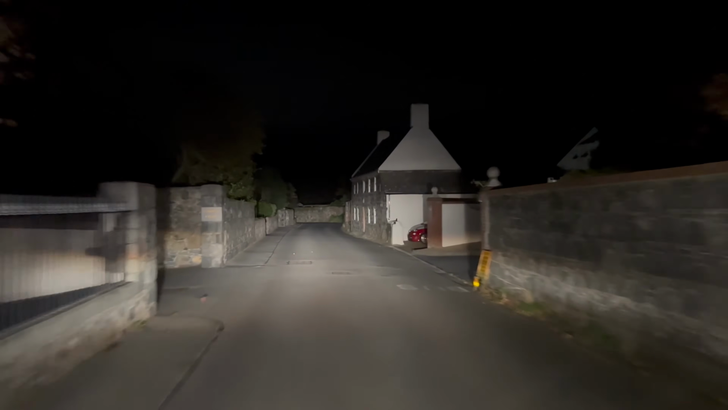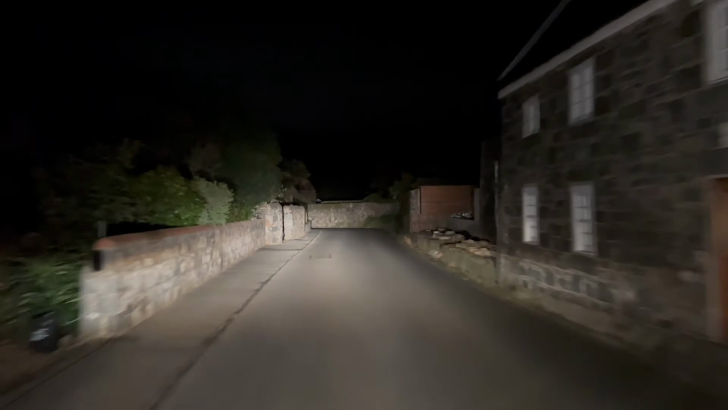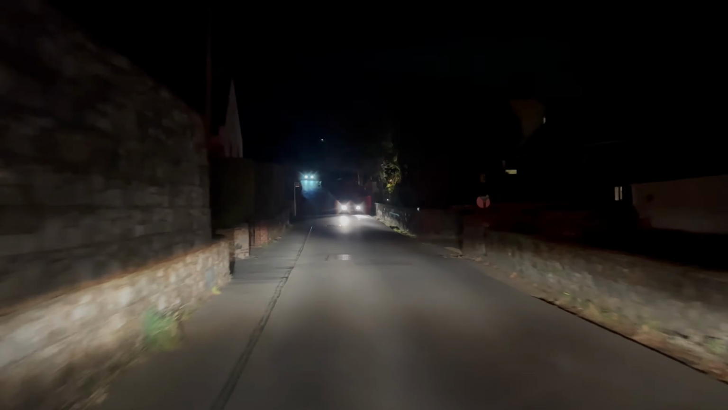This lane coming up, this turning on the left, is really a tough one to get around. It's really sharp. You've got to be really careful, especially in my van around here. That one there, this is tough. As we carry on, we could go straight, but I'm going to turn left.